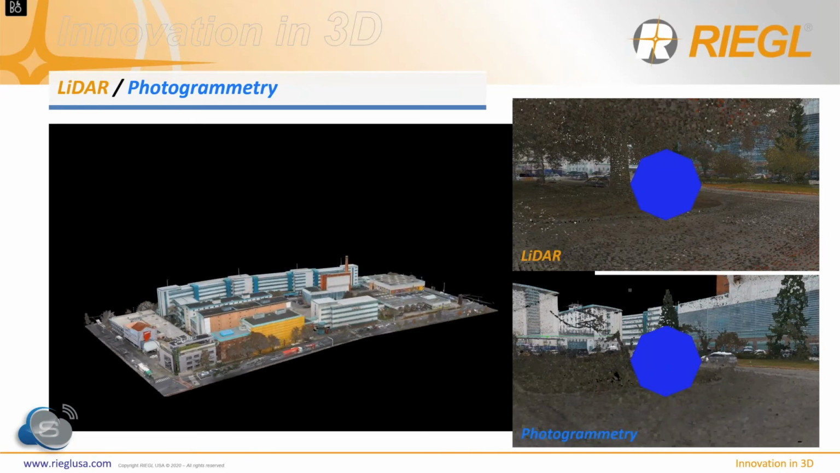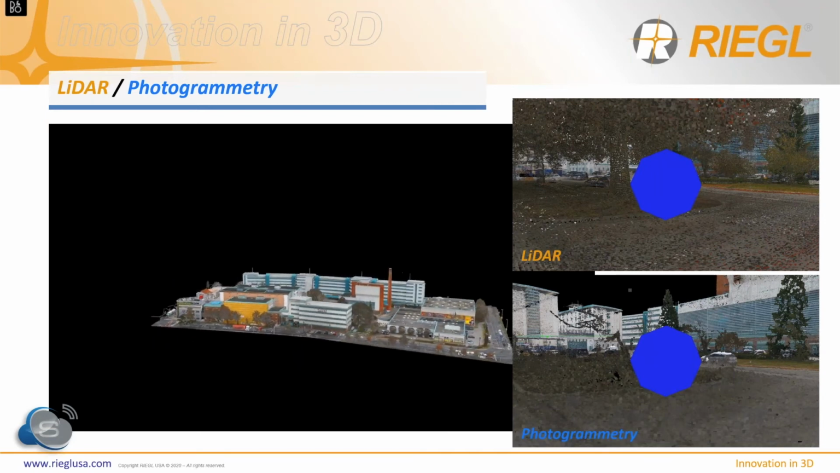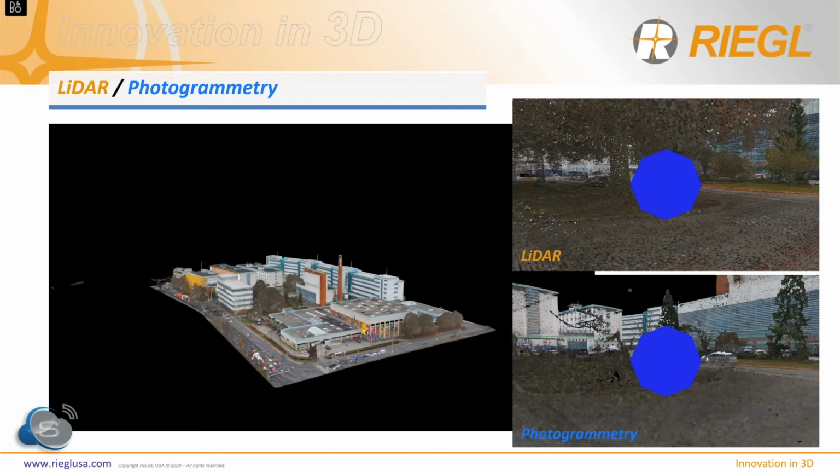The cross sections you have seen on the last slide were made out of this project. It is the Tabakfabrik, which is located in Linz, Austria. This area was flown by RGB LiDAR and photogrammetry as well, and we had the great possibility to compare those technologies deeply.